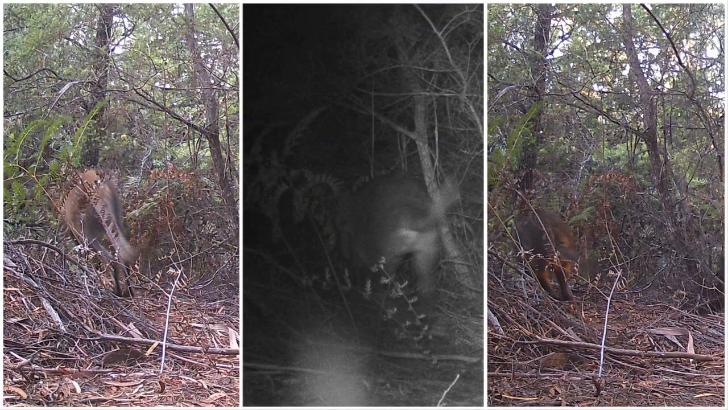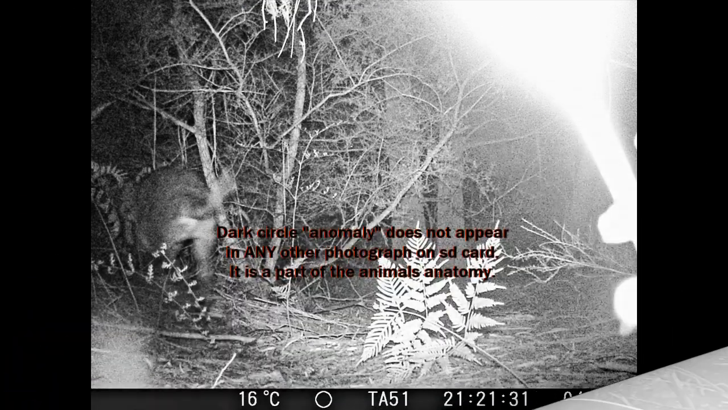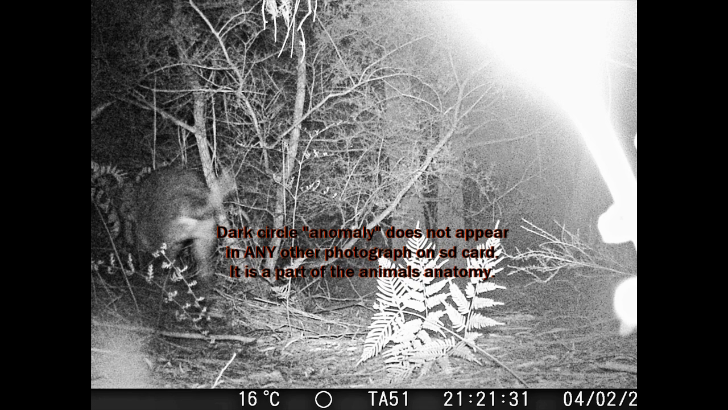Over the page we've got our ambiguous animal, which I believe is an adult female thylacine. You can see a Bennett's and a paddy melon on the right, Bennett's on the left. The dark circle that I believe is the backward facing pouch did not appear in any other photograph on the SD card, and there's over 500 shots. It's clearly part of the animal's anatomy. It's not a rectum or an anus, and you can see a small dark circle in the middle, which I believe is the opening of the pouch.